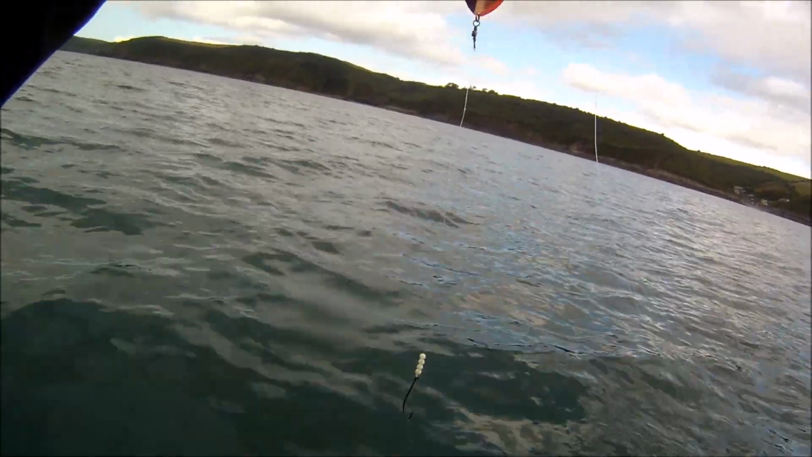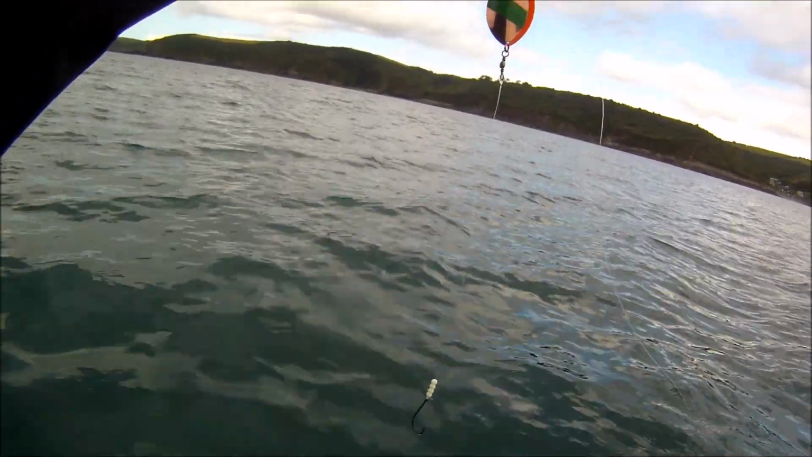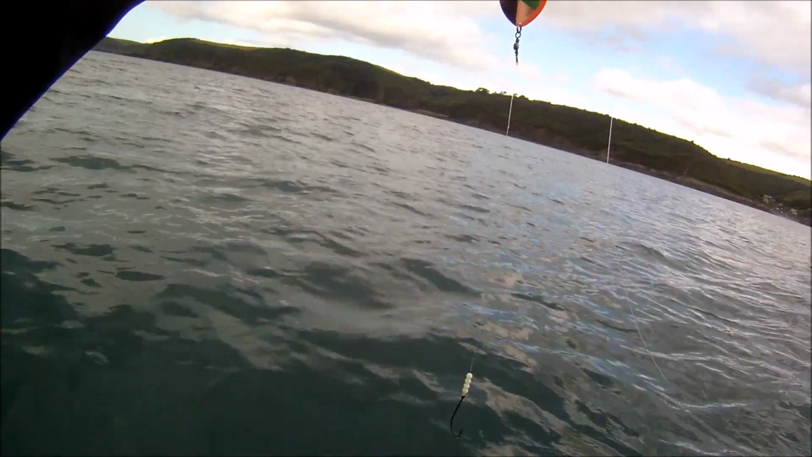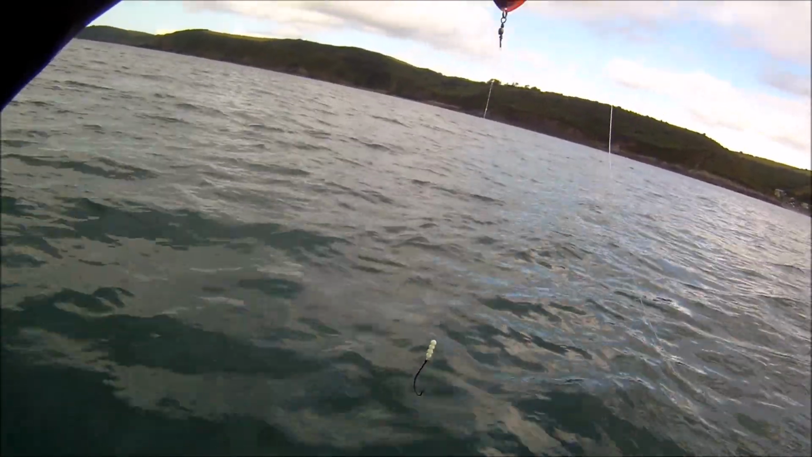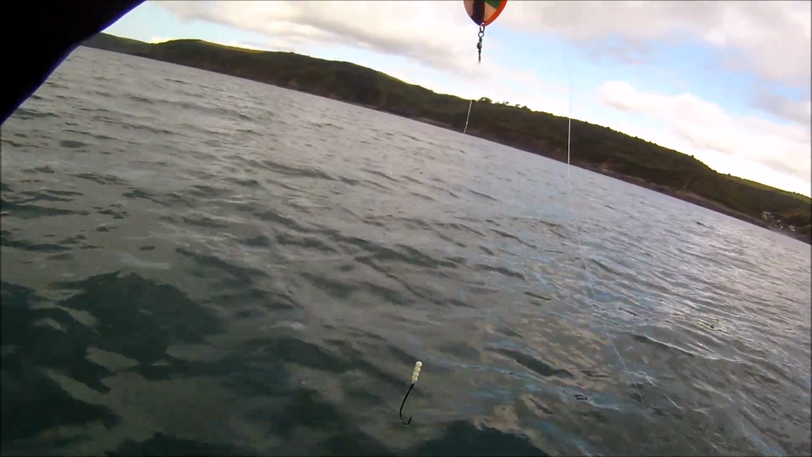Okay, so that's the tackle. So now what I've got to do, I've just got to paddle to my mark where I want to set up the drift and deploy the drift chute. And what the drift chute will do, that will keep my bow into the breeze.